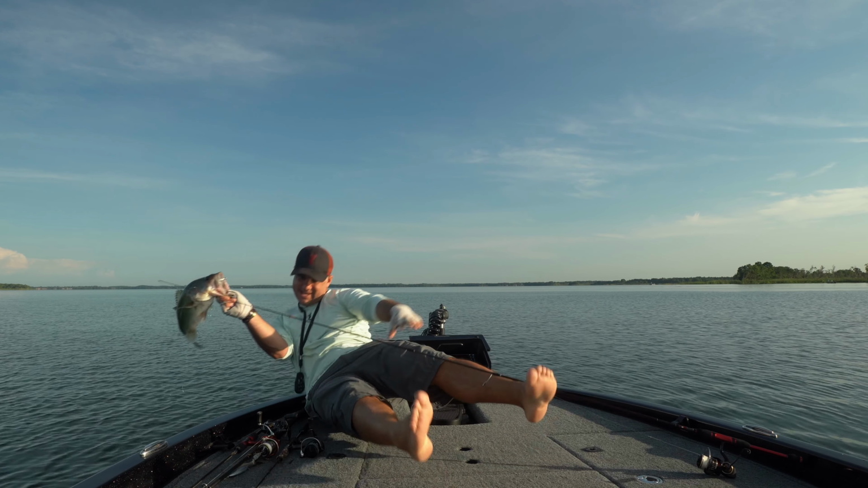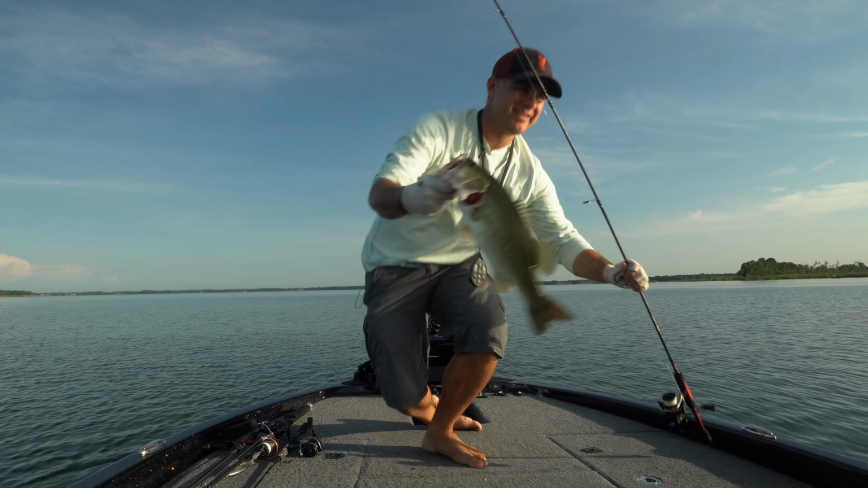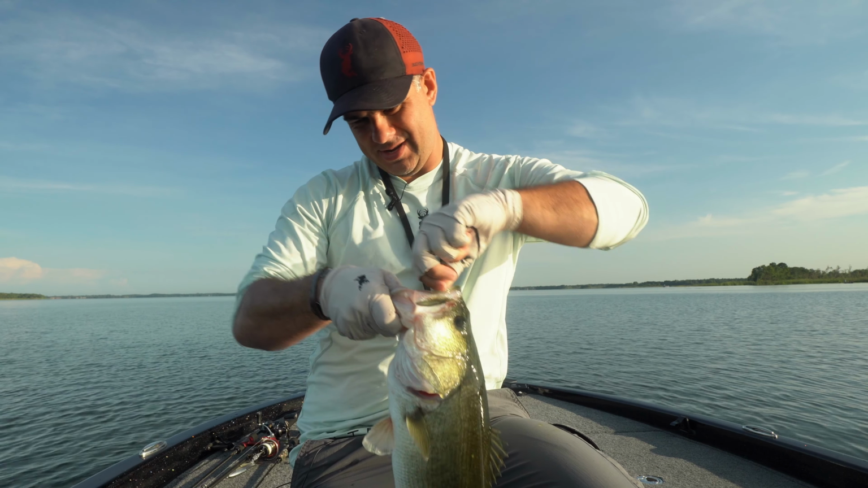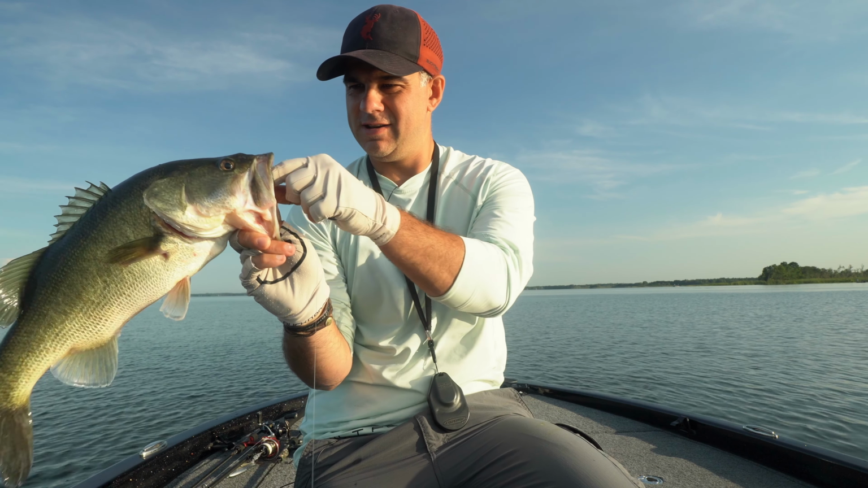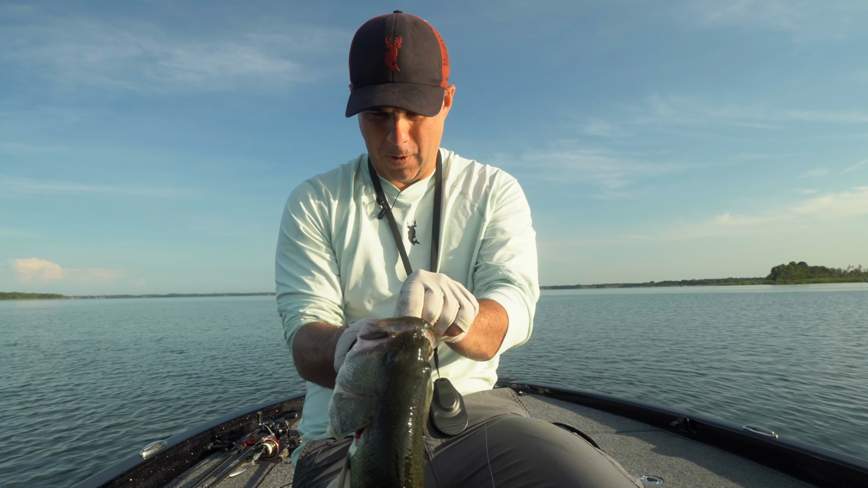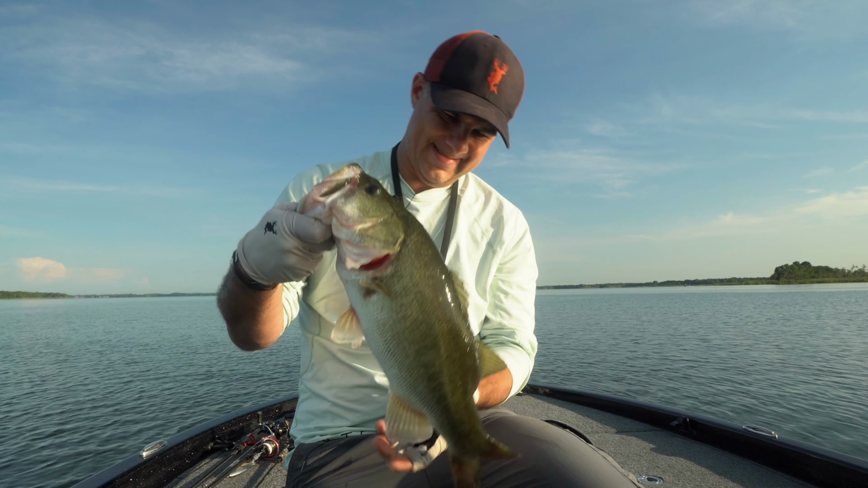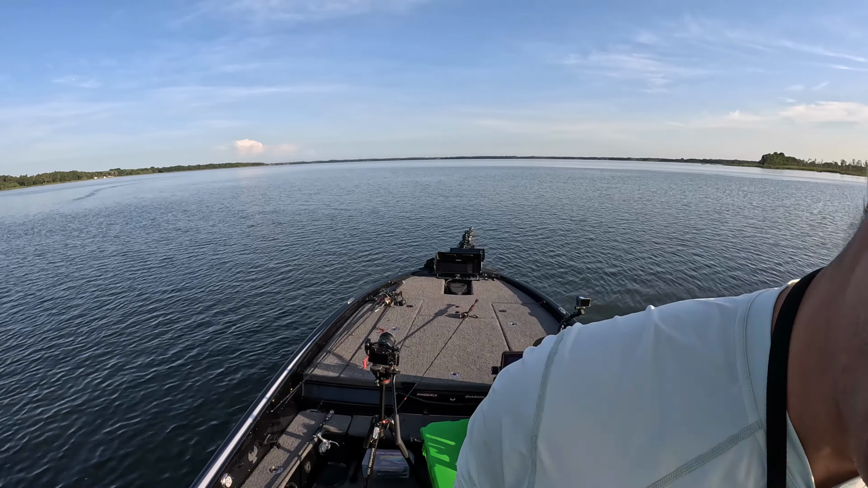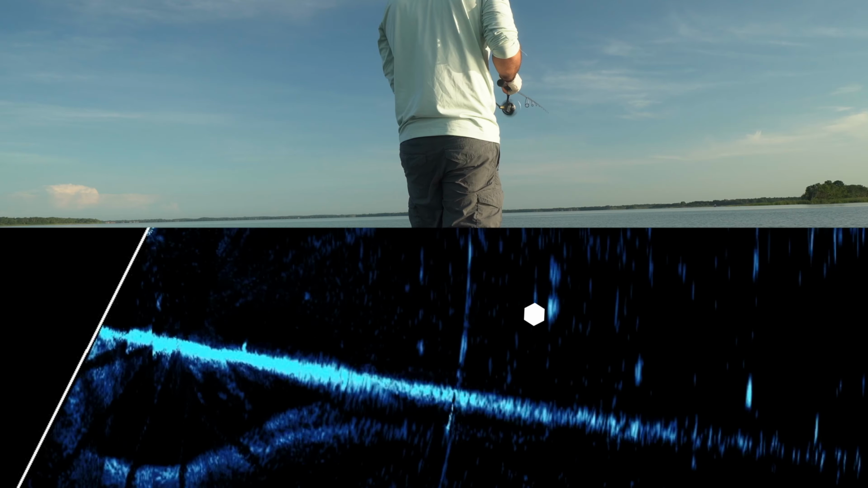There we go, look at him. You cannot complain too much about that, hey? Cannot complain one bit. Just the minnow in the mouth, top of the mouth there, just popped out. Good fish. Good times. But you just become fishing normally.